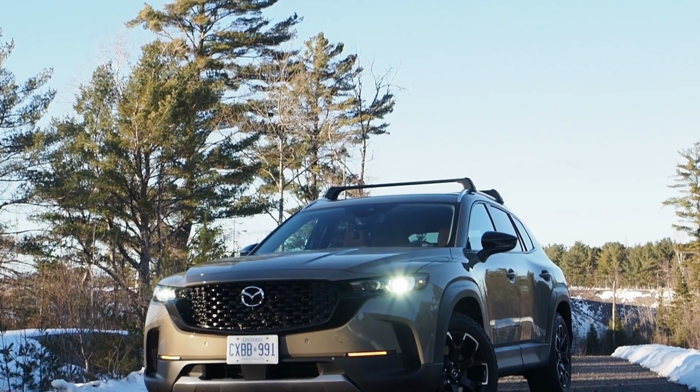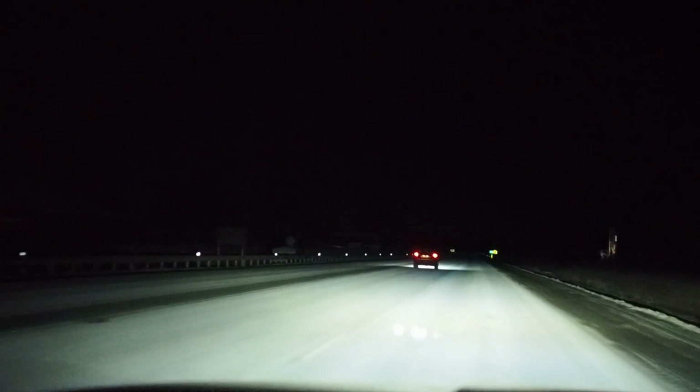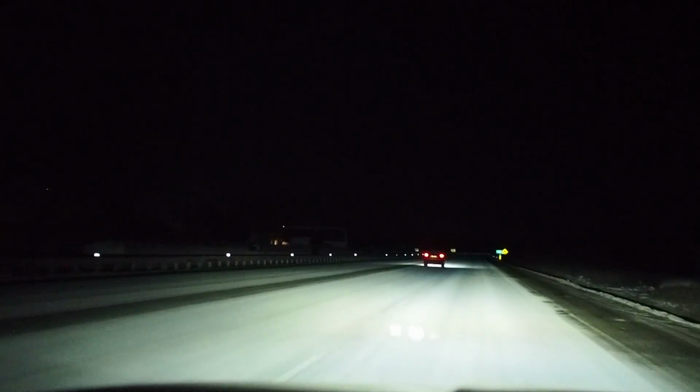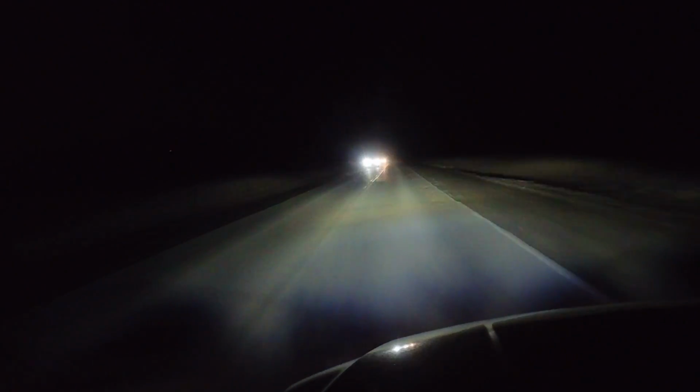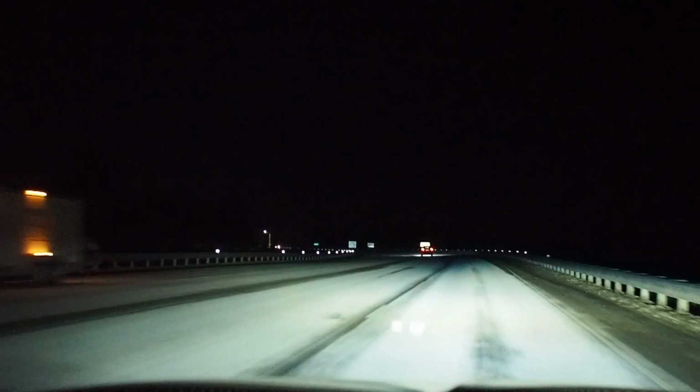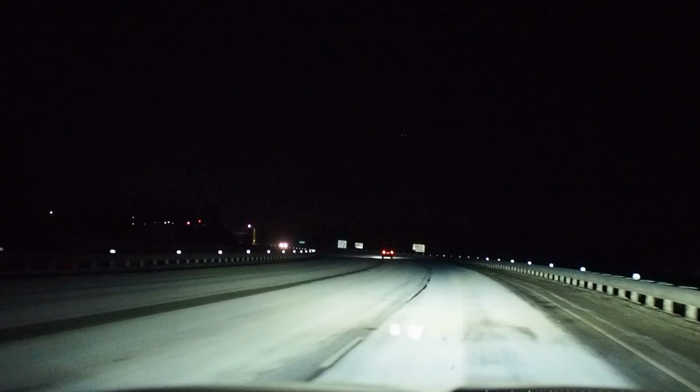This is the Mazda CX-50 Meridian Turbo, and this is how its LED headlights look lighting up the dark and lonely highways of Northern Ontario, my headlight testing ground, and an ideal place to show you what you can expect from this lighting system without much distraction from traffic and other light sources.